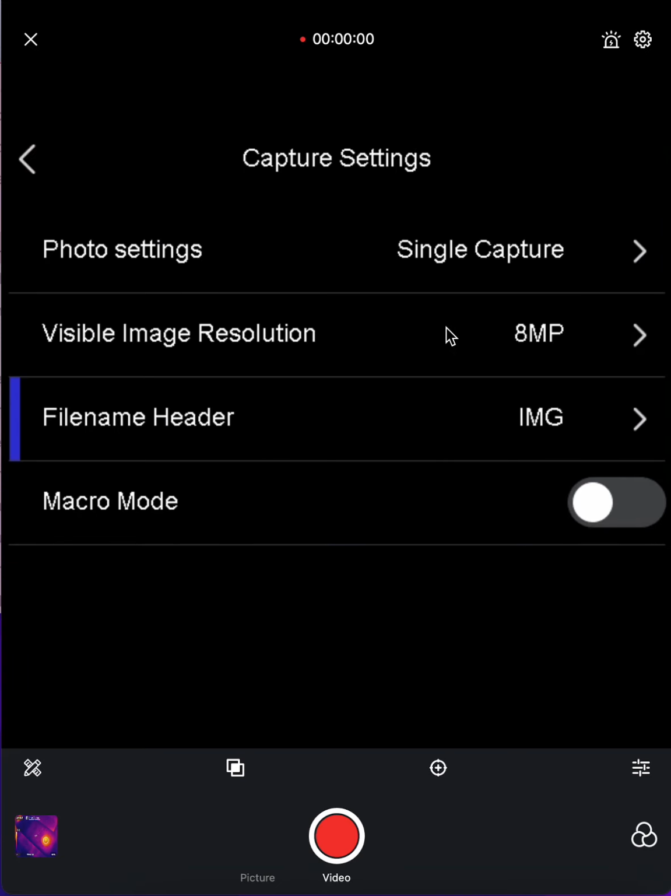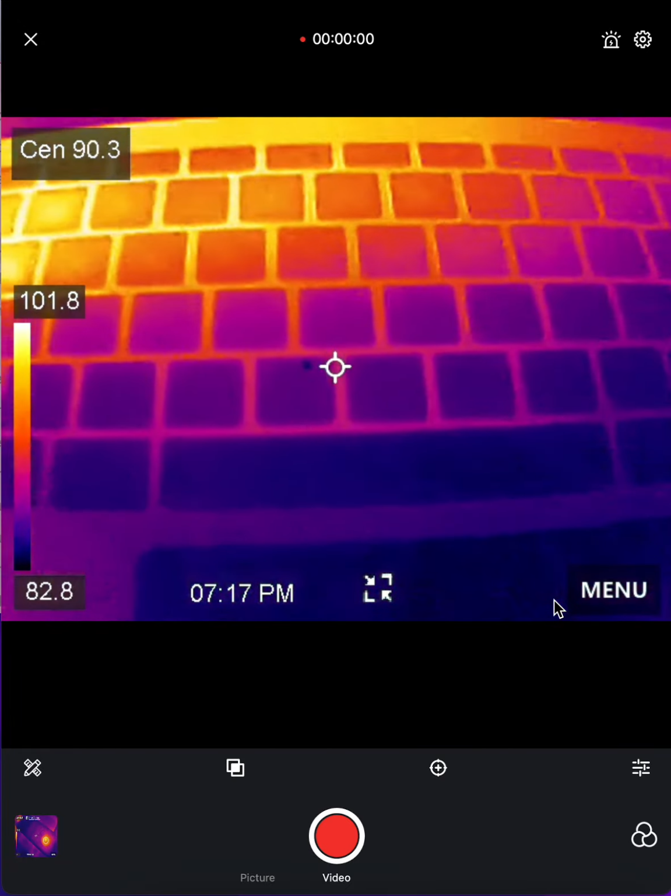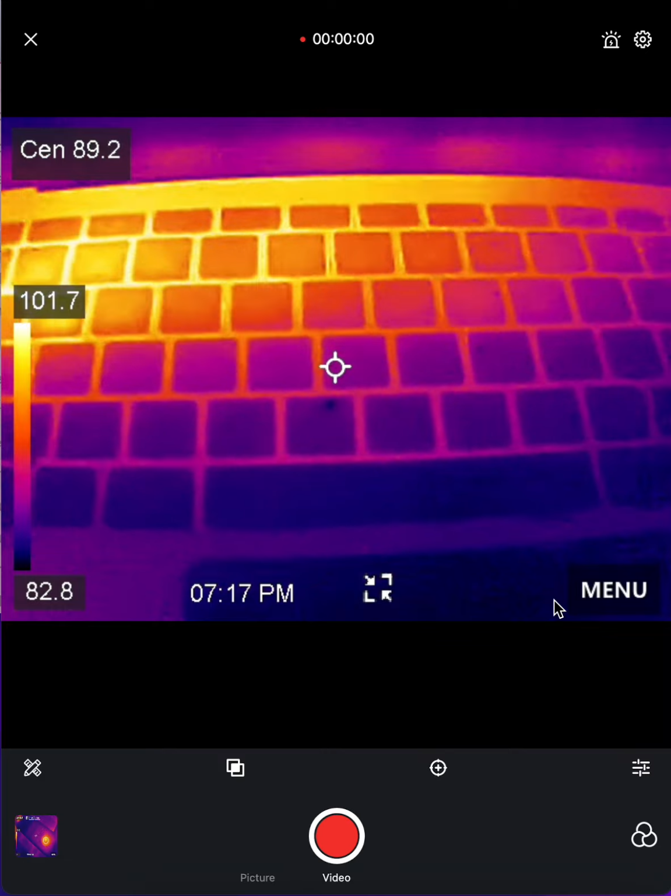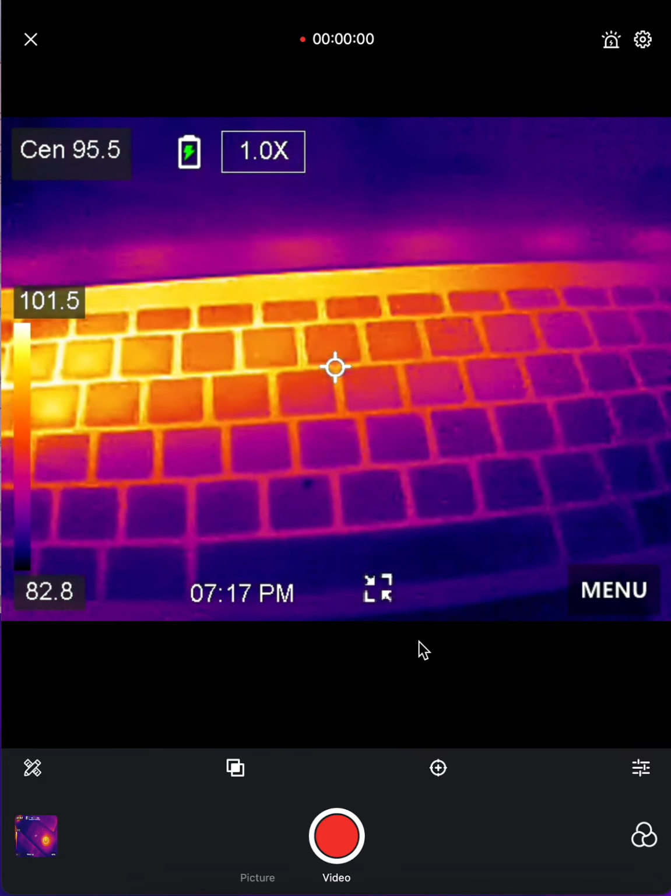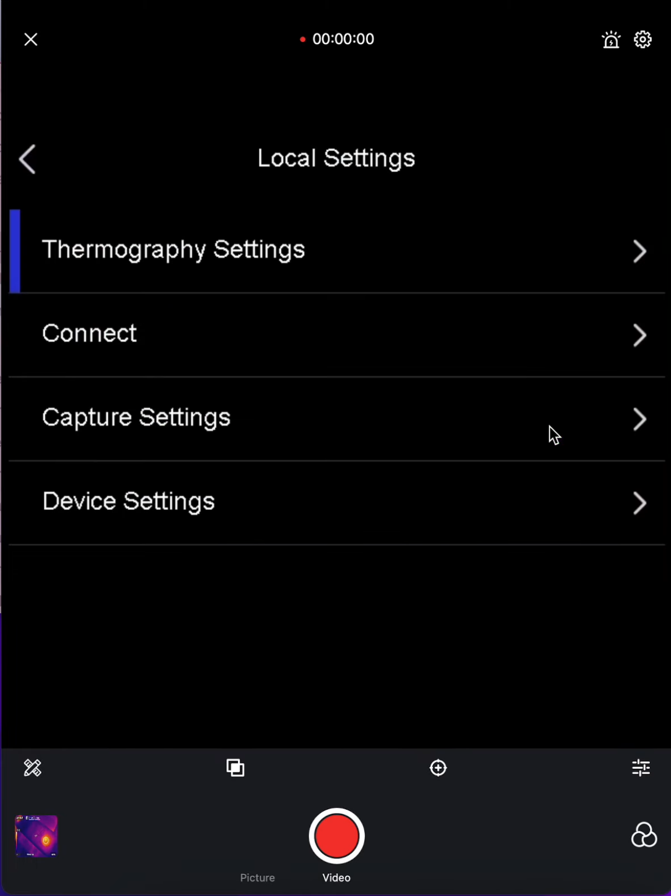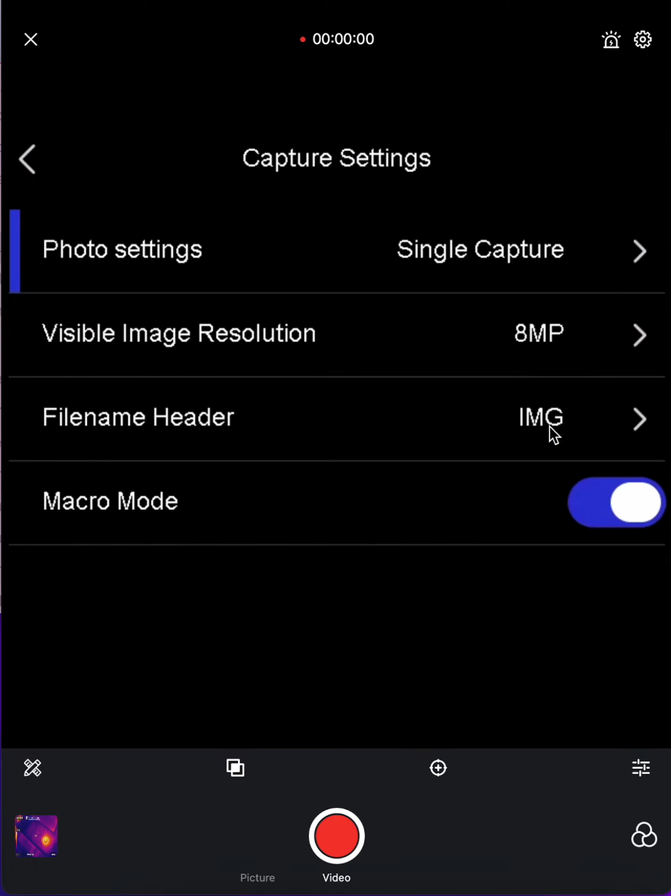You have a macro mode down here, which is this bottom one. If you want to take pictures of anything that's very close up, you just enable it, and then you can take pictures of something close up without any problems. It shows you here on the bottom that you're in macro mode. So let's go ahead and get out of macro mode and get back to the regular image mode.